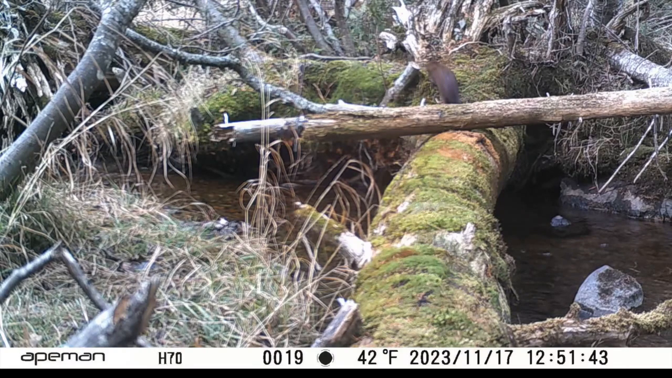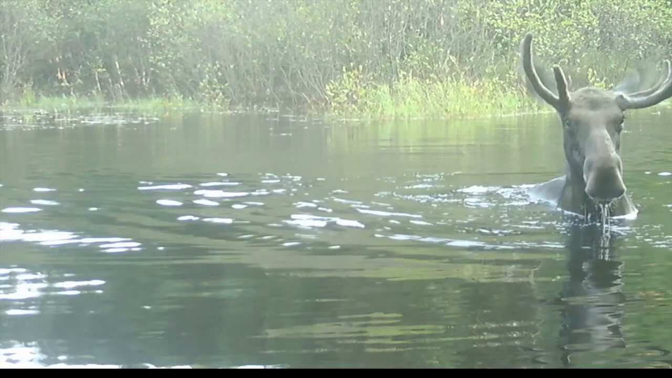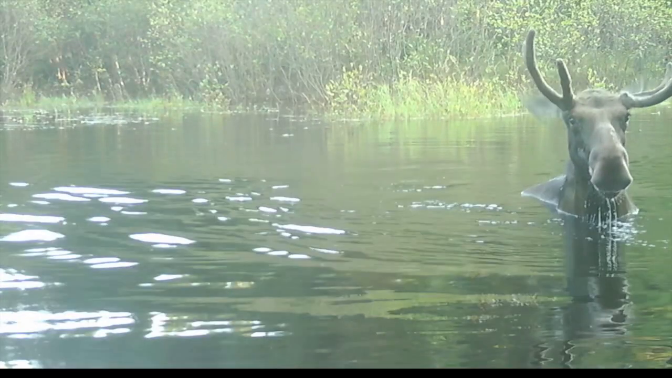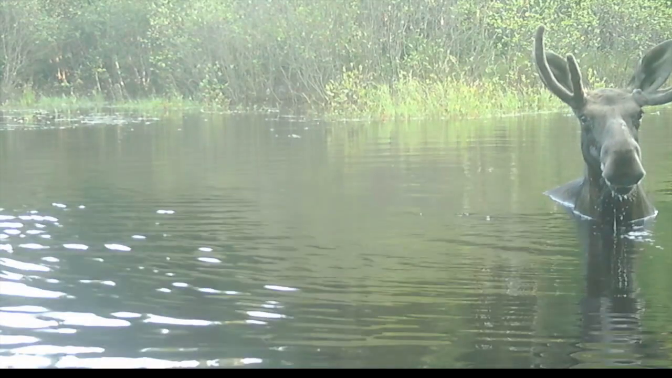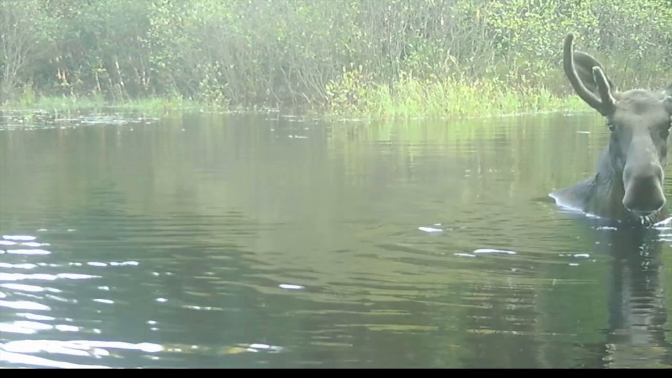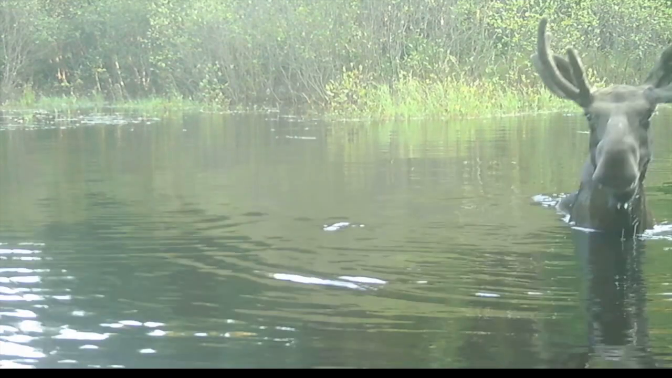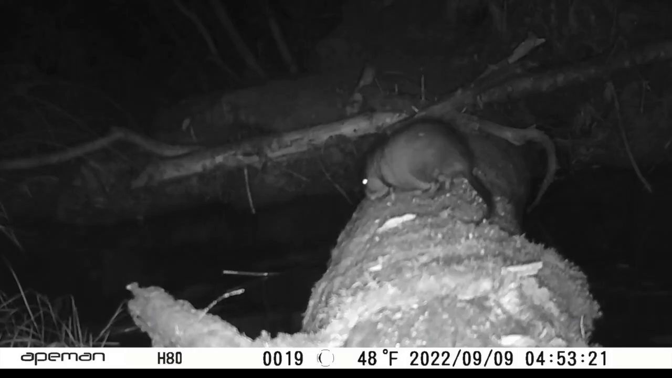That log looks familiar too. Yeah, you walk that log too. I did. Cool shot. Yeah. Just cooling off, like in the heat of the summer. You'll see this pond again with a different set of animals in it. These are fun to watch too.